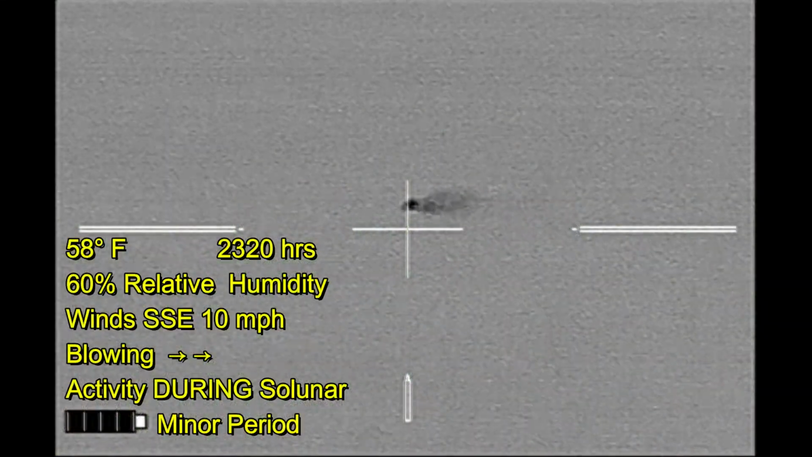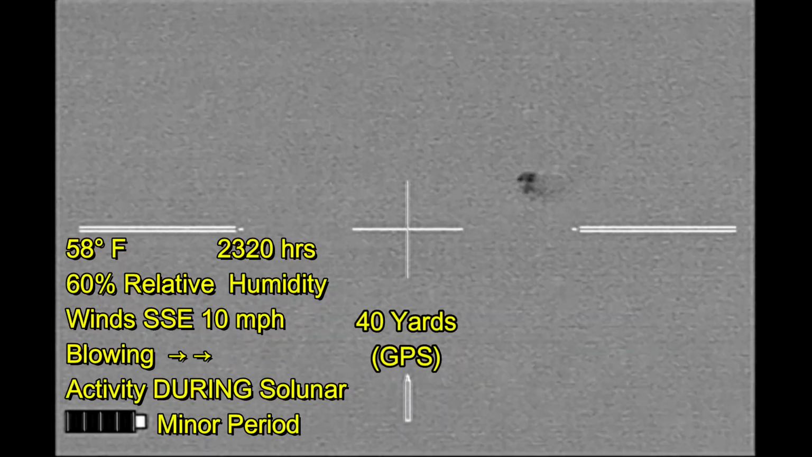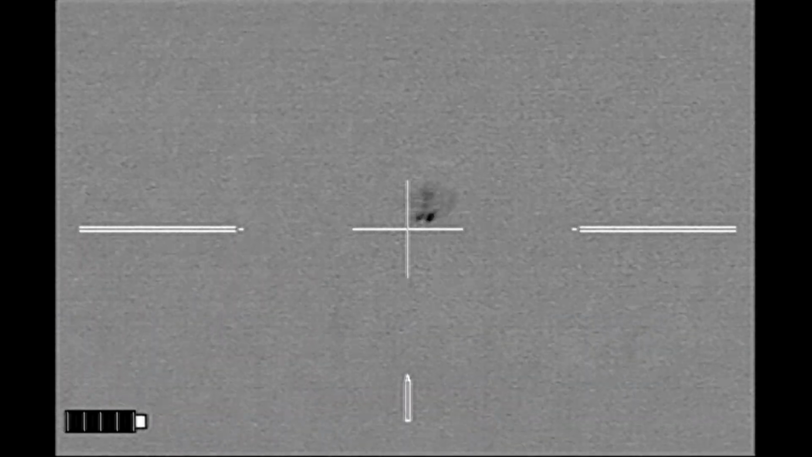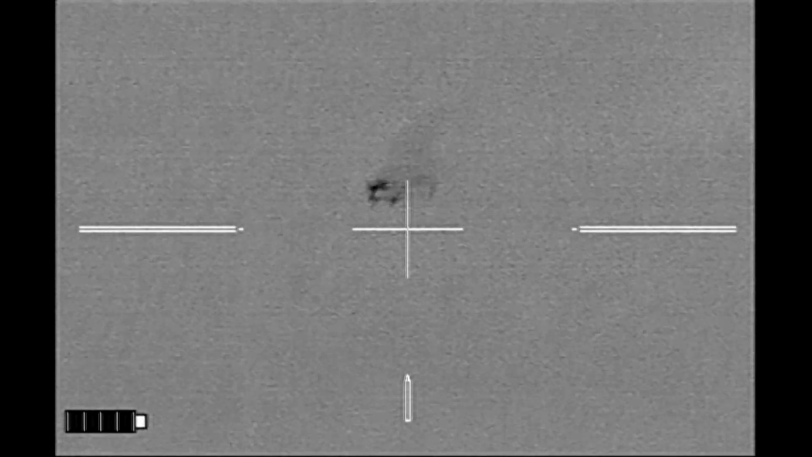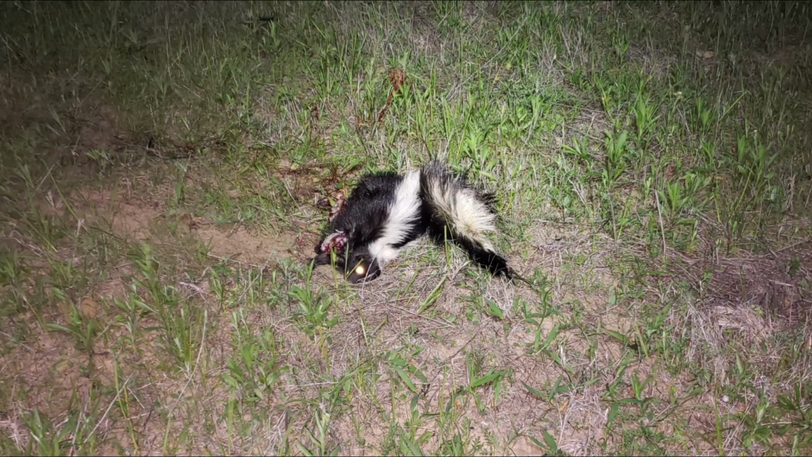There was another skunk out in the field, and so I moved on to it. And here he comes running. While the first shot was sufficient, never want an animal to suffer. And that was the last skunk of the evening, and that did it for my night.